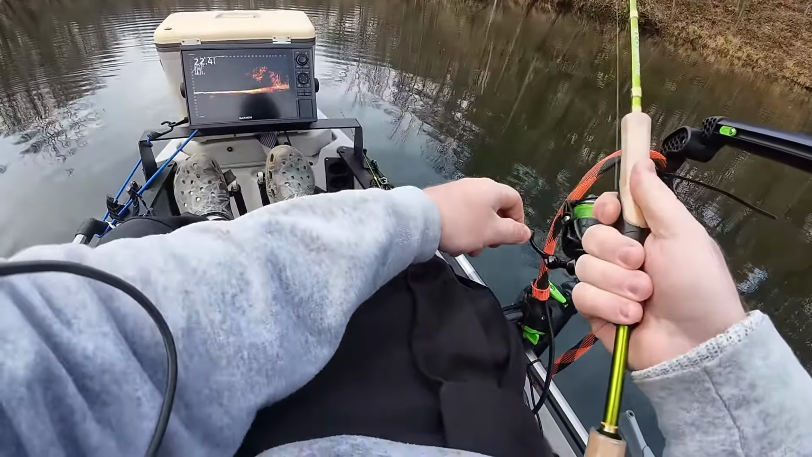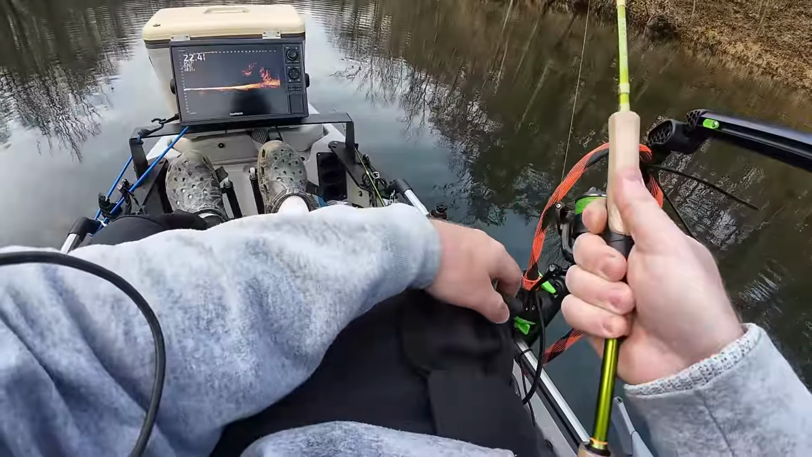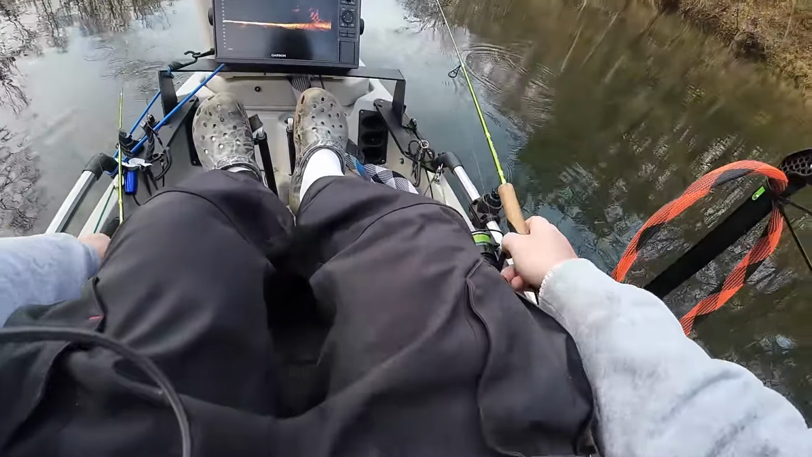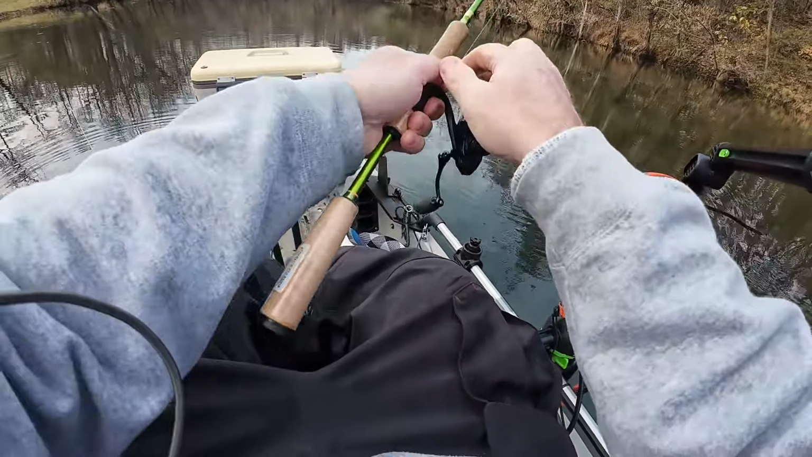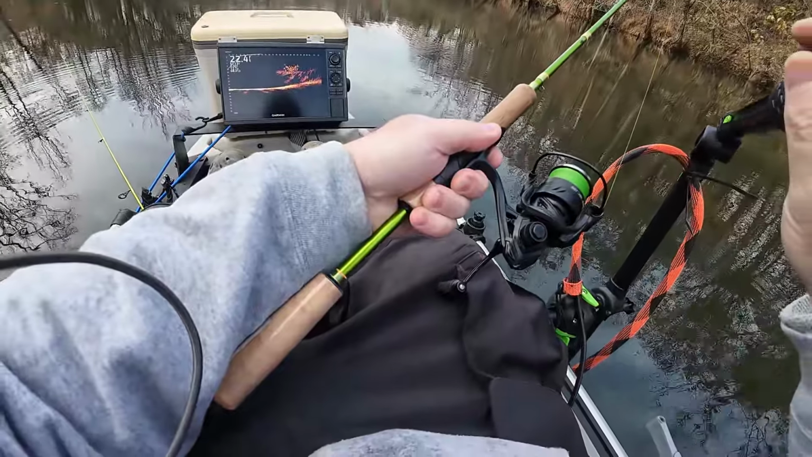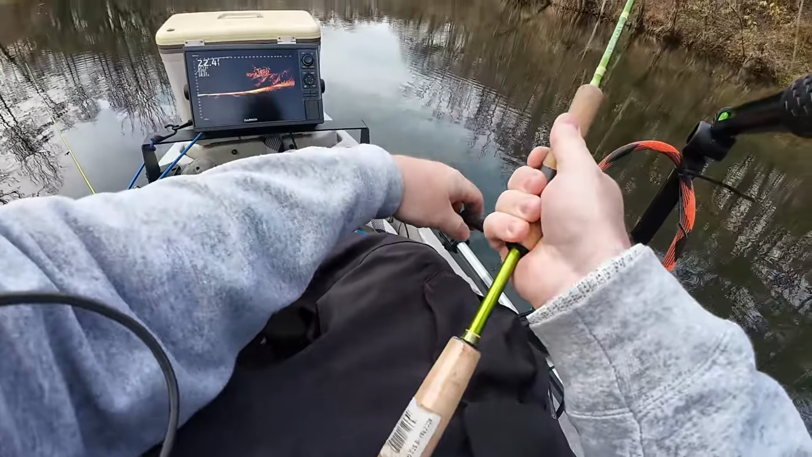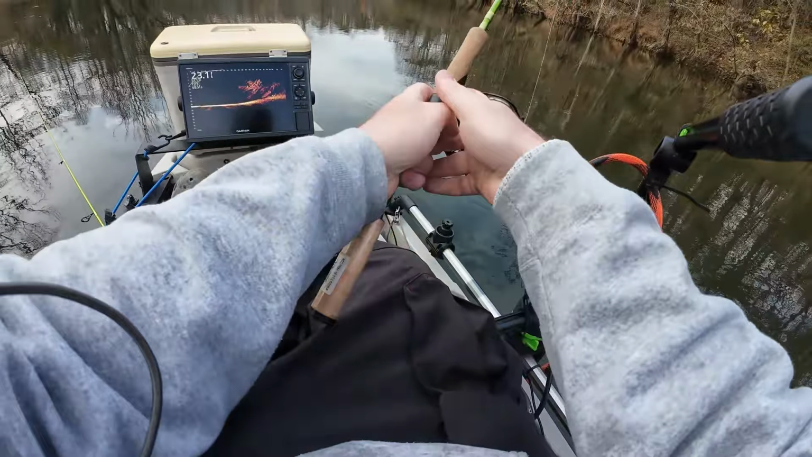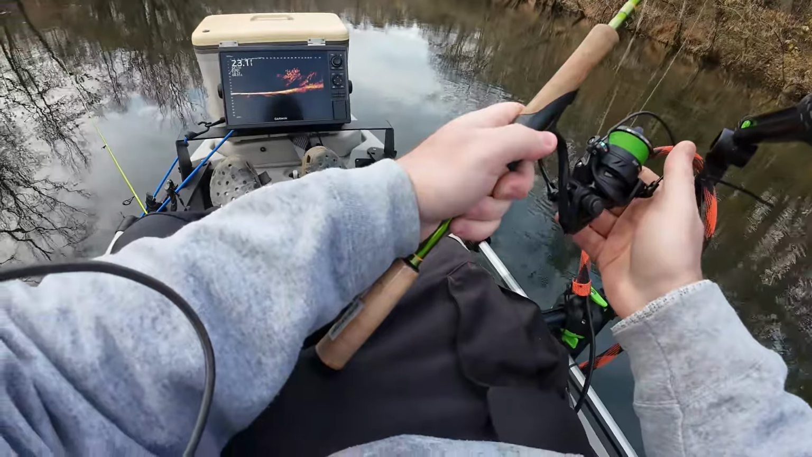Let's see. Okay. Let's try the little one. That's bluegill, I believe. You can tell when they're bluegill because they'll just peck at it.